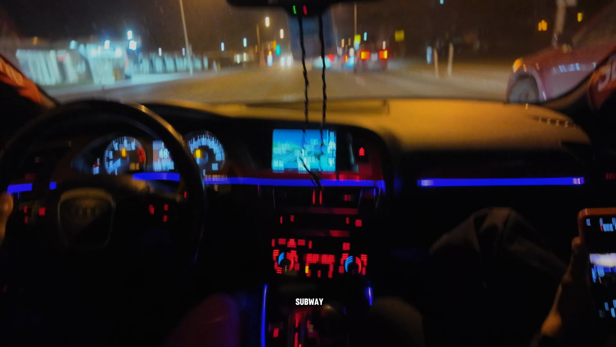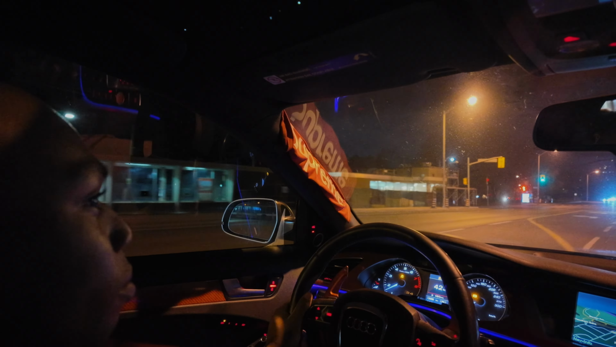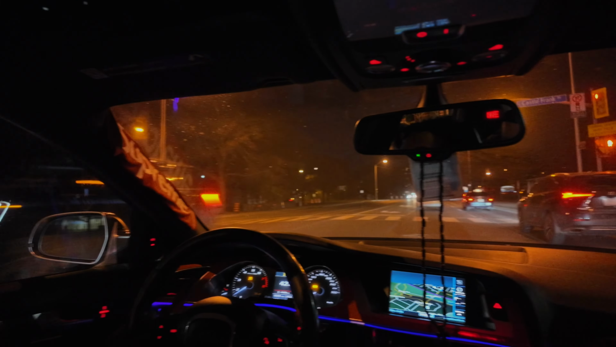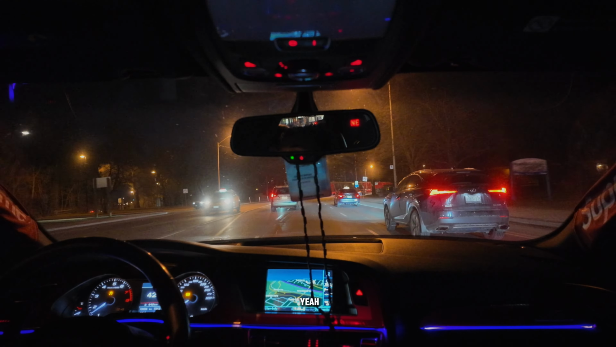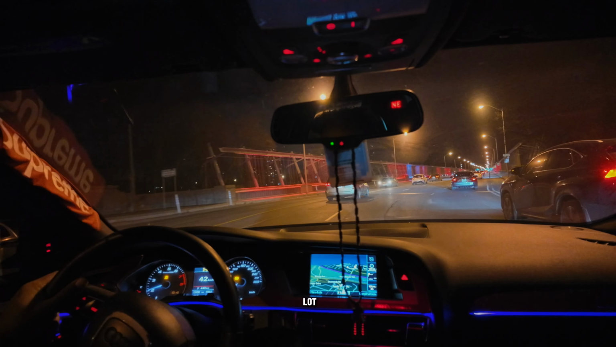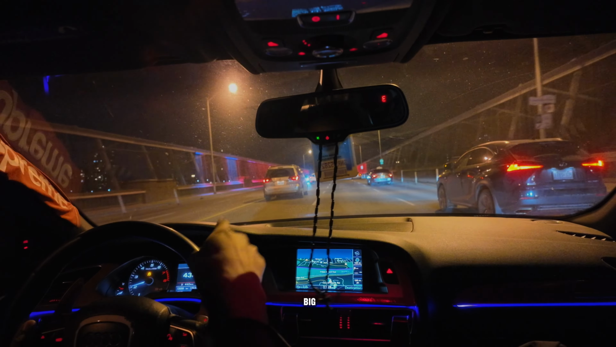Let's check out this subway station. It's pretty sick, man. It's a very famous bridge, man. Let's check it out. Oh yeah, the one that lights up? Yeah. Why is it famous? Or is it just famous because it's a sick bridge? Well, no. Apparently, a lot of people used to commit suicide here. Is that why they put up these big things? Yeah.